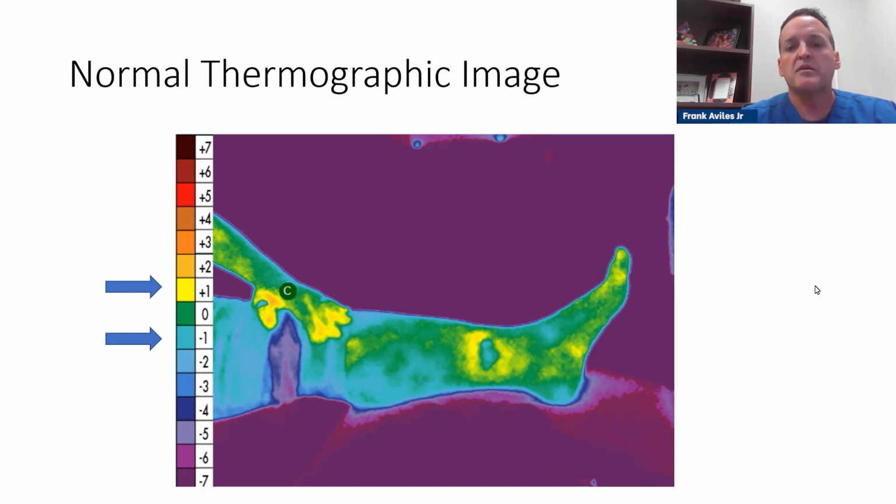And what we do is we set a control point on the patient, and we're using relative temperature, meaning that I'm using a nearby healthy area to give me that temperature so I can make a decision. And the studies I did early on show that if the patient is anywhere between +1 or -1 on this scale, then that's normal. I've been validating a threshold point, and I will share some of the work that I've done that now Duke University is helping me with in the research. So when you see this patient right here, they fit the category of being normal because they're between that yellow and light blue color.